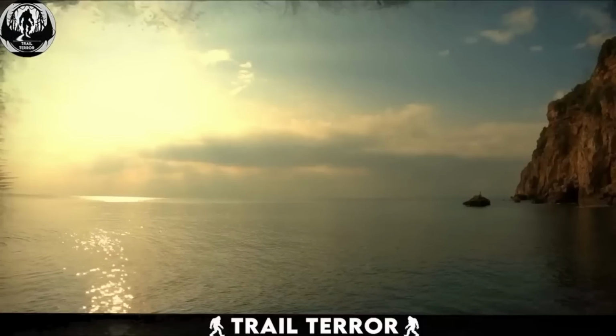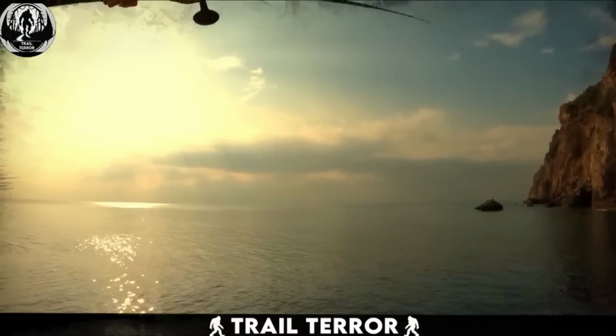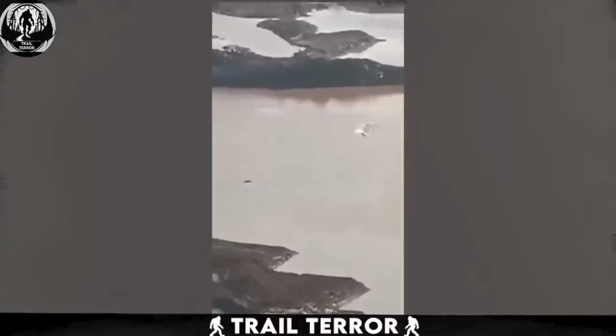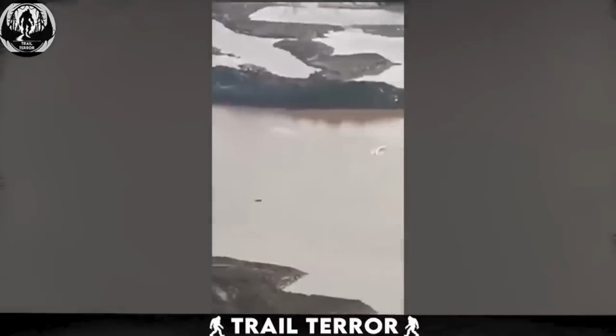23 million years ago, our oceans were home to terrifyingly massive creatures, including giant sharks, squid, and many other monsters. Nowadays, many believe these creatures to be extinct, but is that really the case?